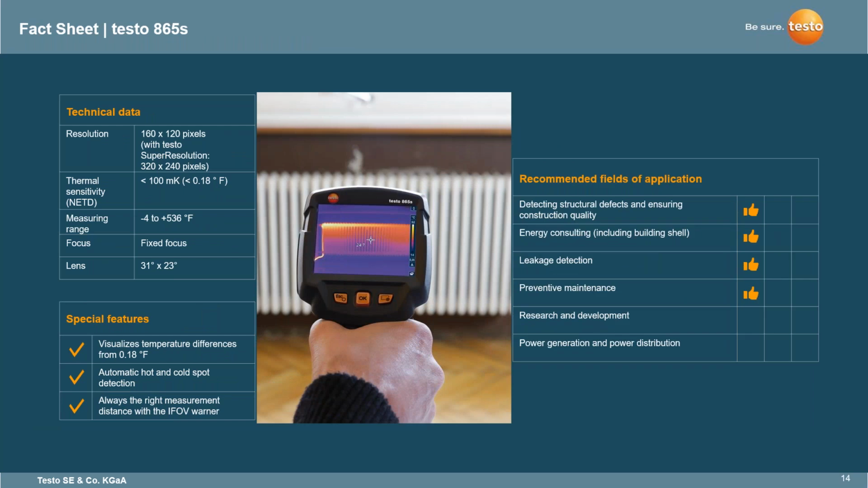So first looking at the Testo 865S, just to cover the resolution, this is 160 by 120 pixels with Testo Super Resolution, which gives you a crisper picture, and we will talk more about how the Super Resolution works.